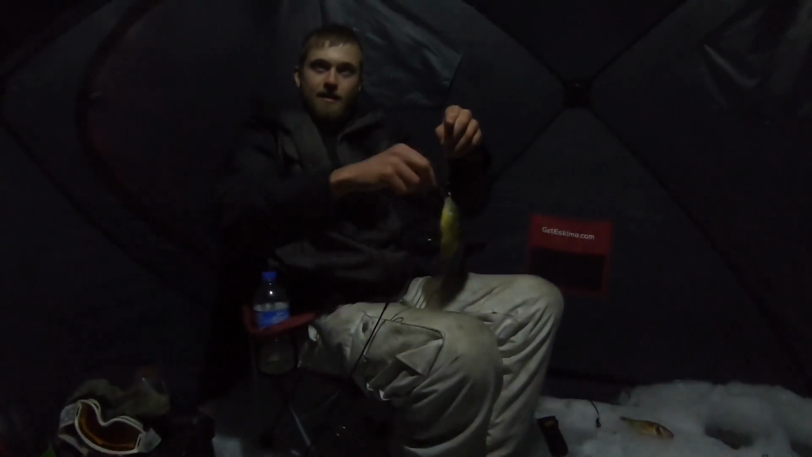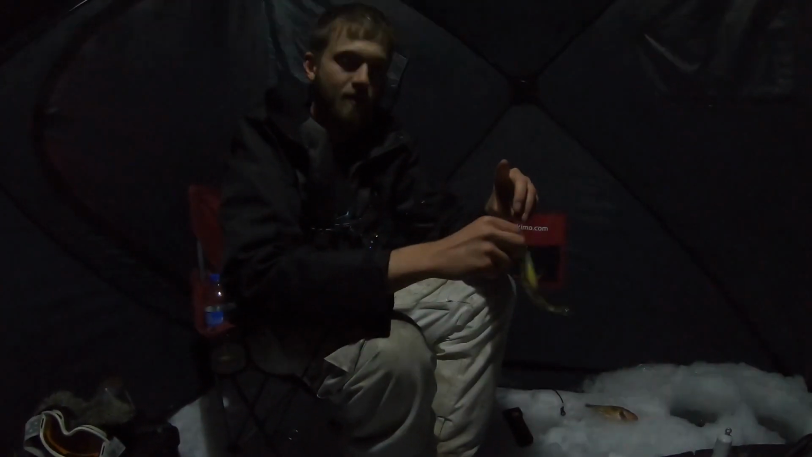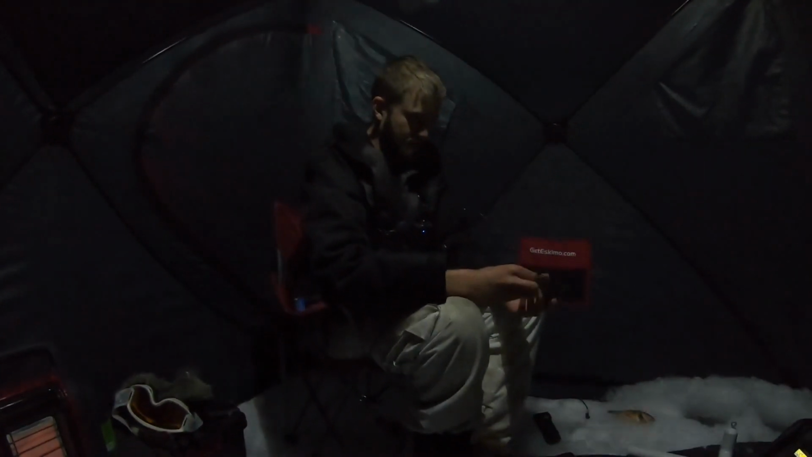Chris just pulled a nice little bluegill out. It just got dark pretty much, so that's exciting. Real nice little bluegill. Exciting to see at night, so that might keep us here a little bit longer. Yeah, hopefully we get some more marks here. Get on a few more fish.